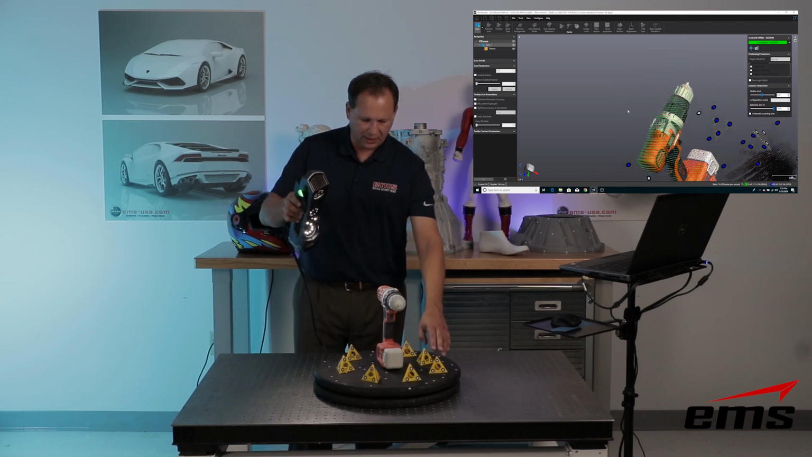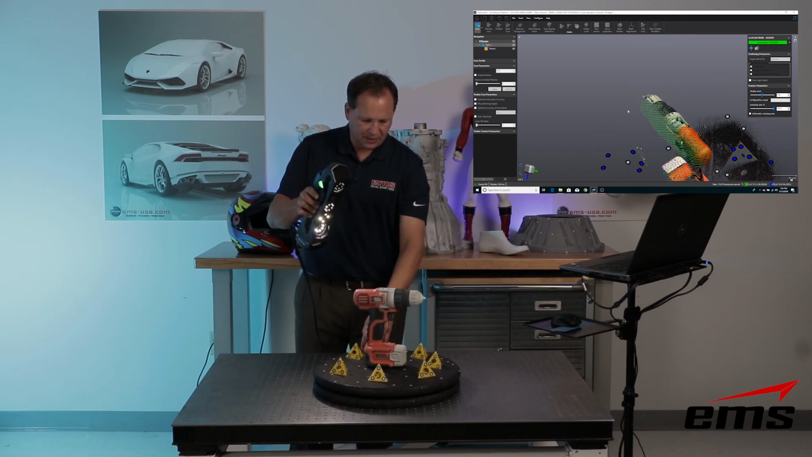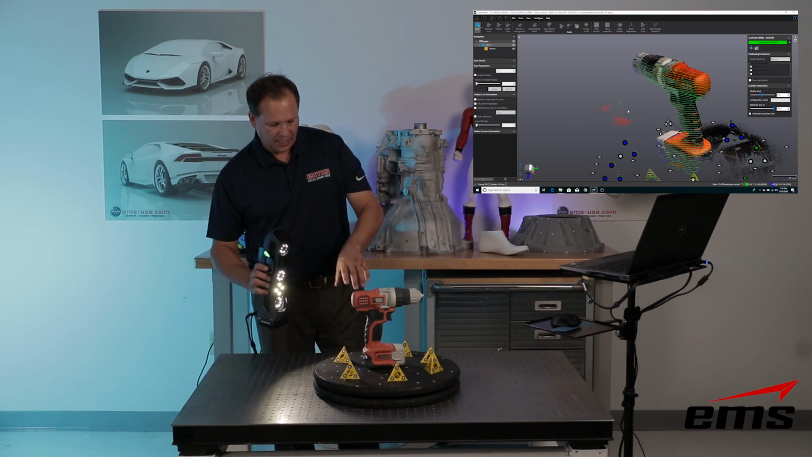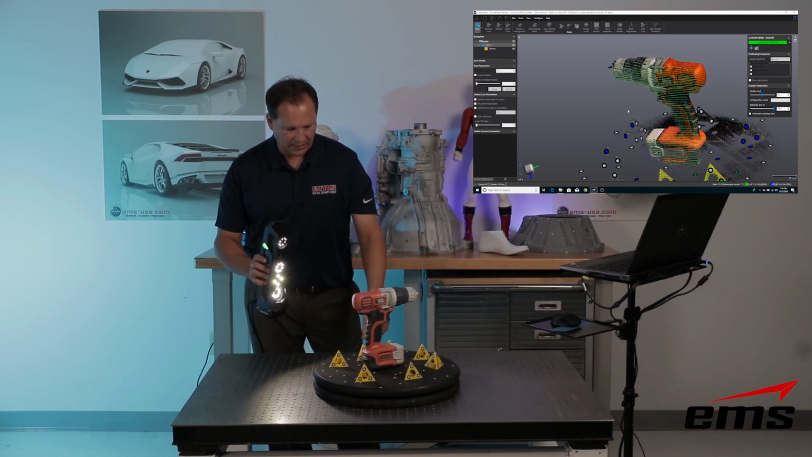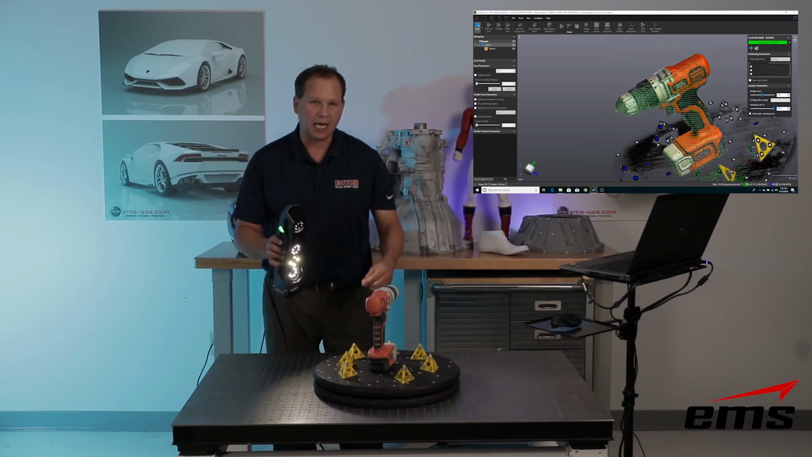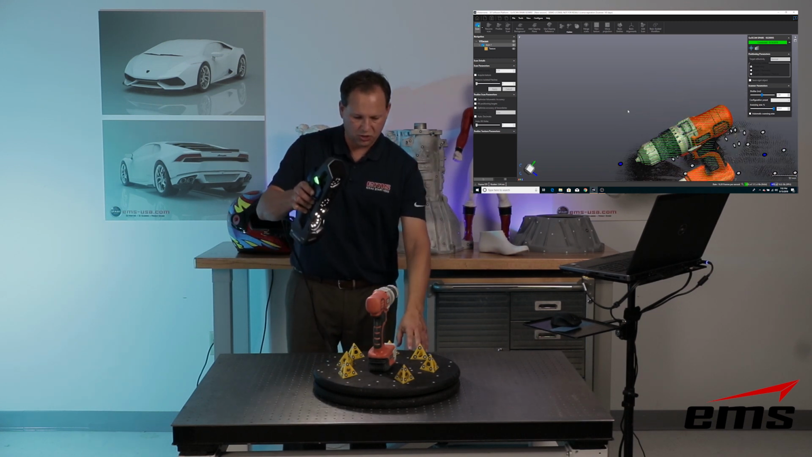Now, I've got targets on the table, and you can see I've also got these little triangles. The targets on the table are great as I'm aiming down. But as I start to roll over, it'll have trouble seeing those targets down on the table. So these triangles are great because they're more in the vertical view of the scanner. And again, anytime I can scan with targets, it just goes faster because it locks onto them so quick.